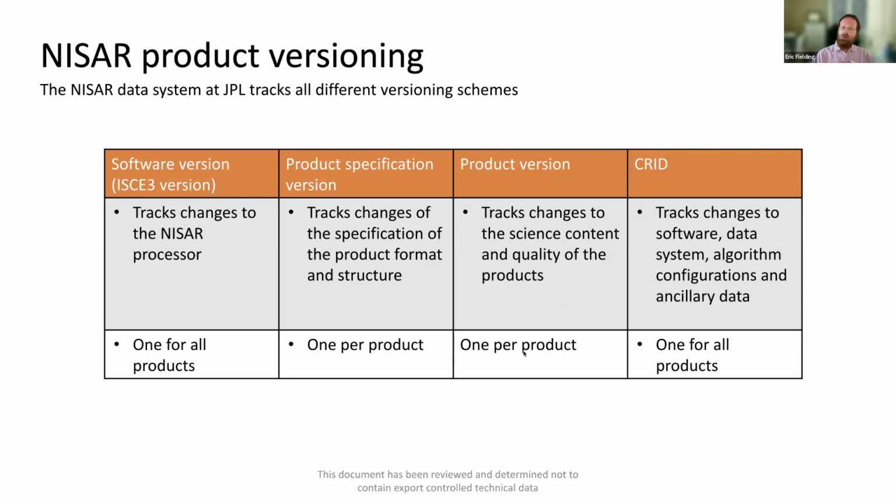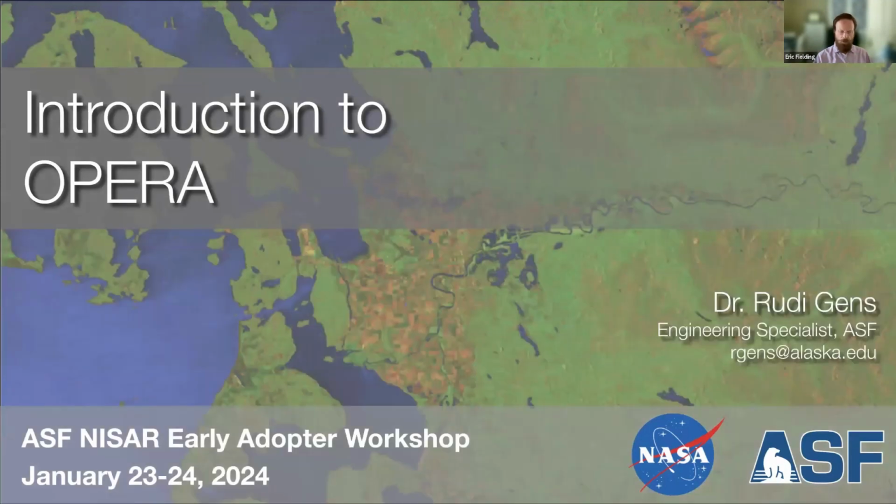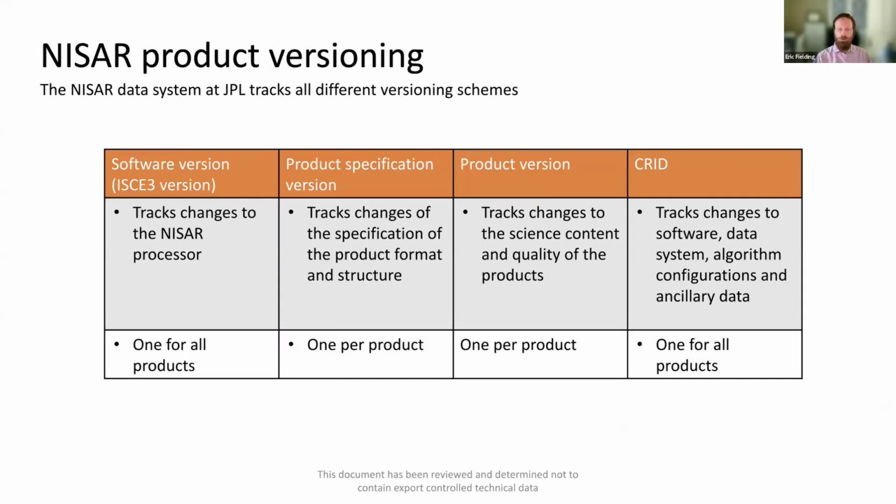And then there's an additional number that tells about all the other software processing configuration to have full provenance information. So I think that's it.